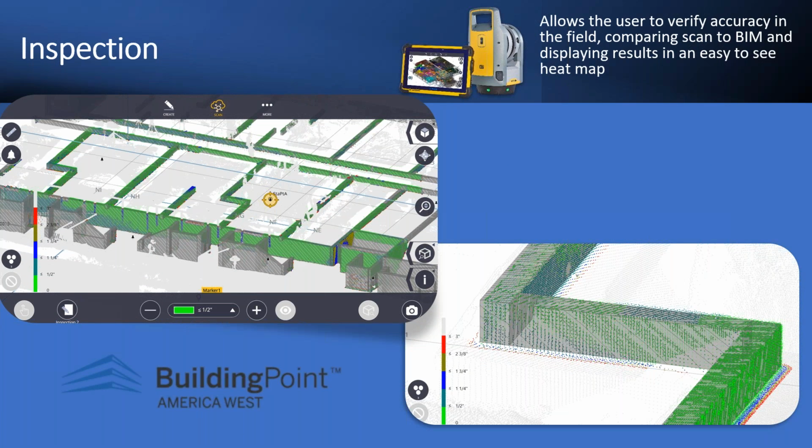And inspections. Concrete's poured, things are in place. Let me run an inspection report out in the field from the model versus the scan data, and then show me a color-coded heat map with whatever tolerances I choose, right? I can go down to an 1/8 of an inch, 1/4 inch, 1/2 an inch, as I did here, and then see the scan data against the model and check for variation.